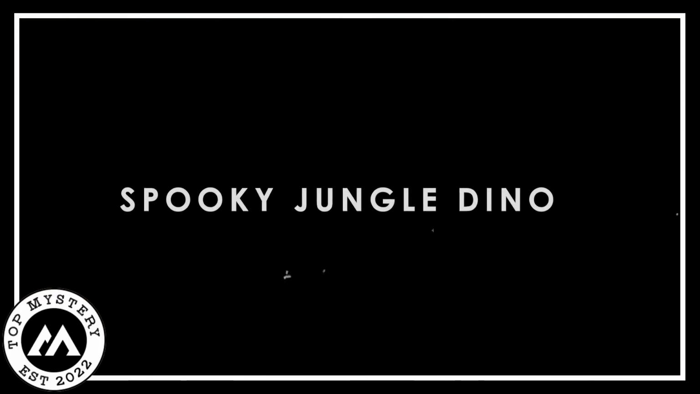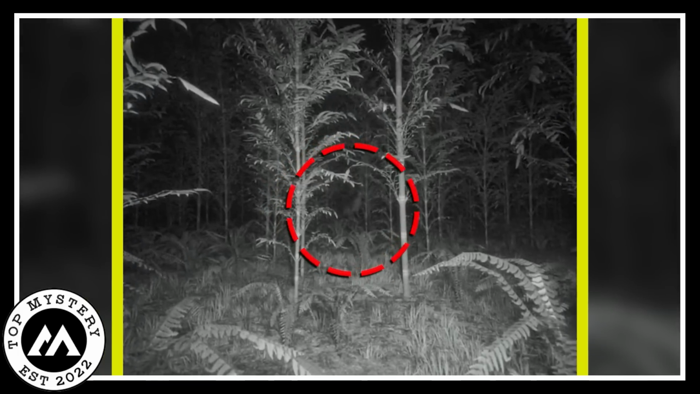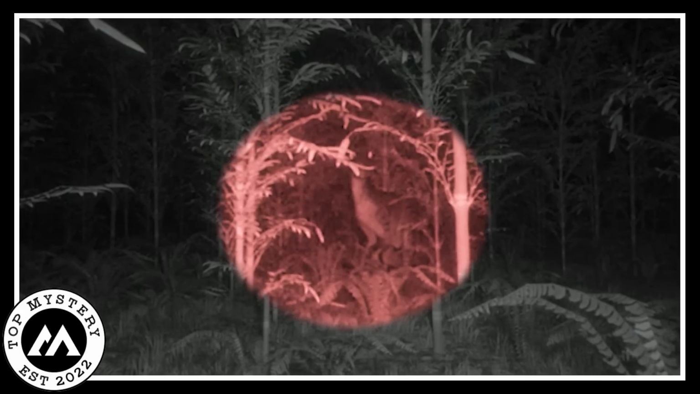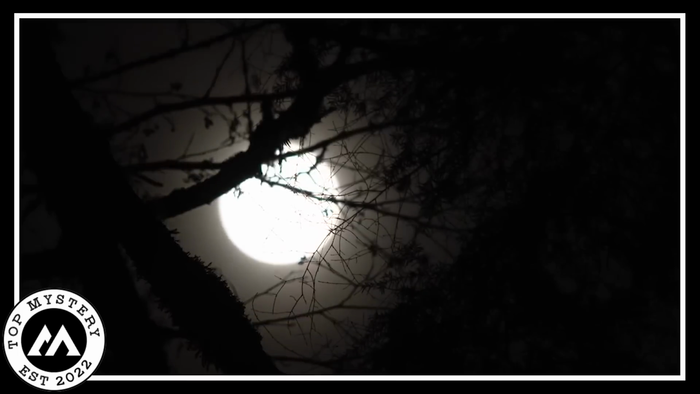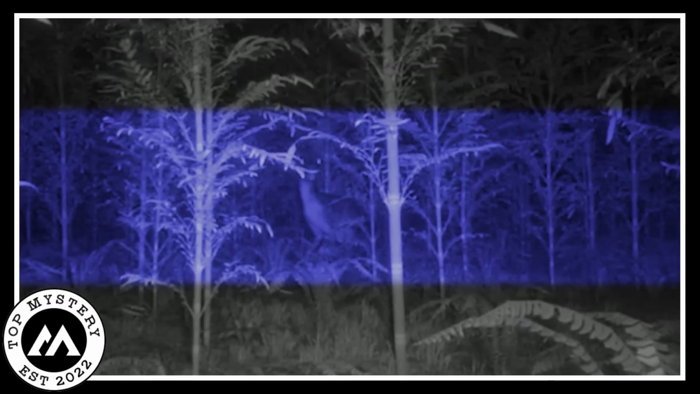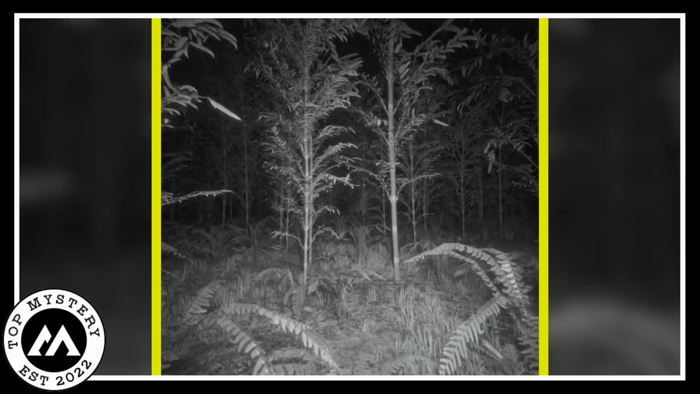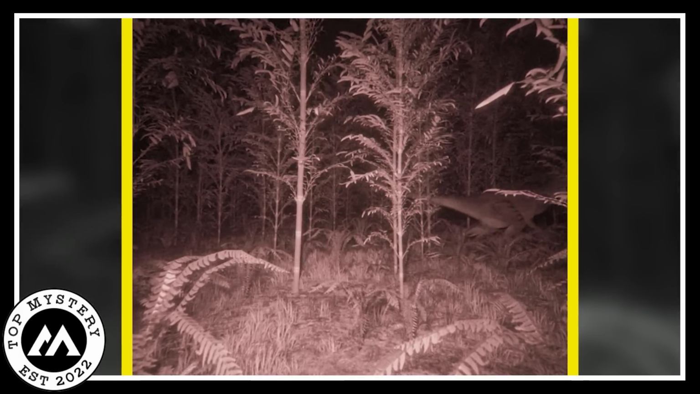Spooky Jungle Dino. In the heart of a foreboding jungle, the camera unveiled a scene of primeval grandeur. A titanic, age-old dinosaur emerged, its deliberate stride sending shivers down the spine. The beast looked vicious and scary, lurking around the forest in the middle of the night, a haunting echo from eons gone by. The creature's presence conjured a mixture of awe and dread. Viewers who have seen this video have been taken aback and are striving to figure out what this is and if this is real or not.